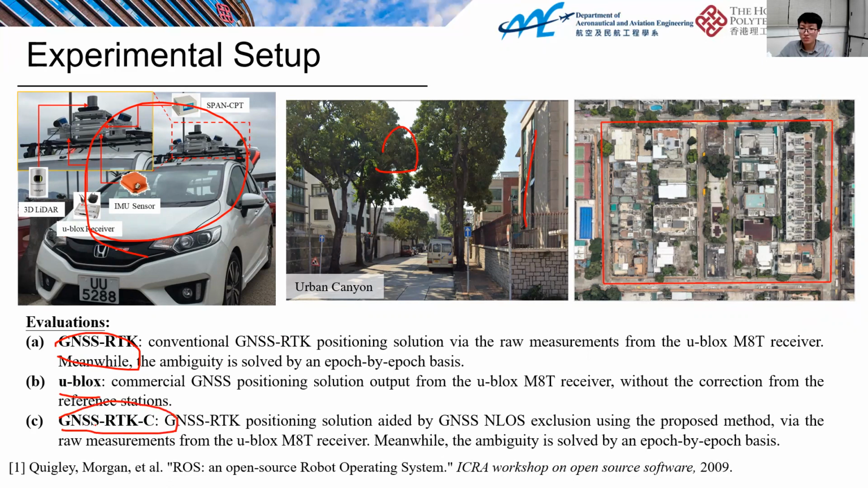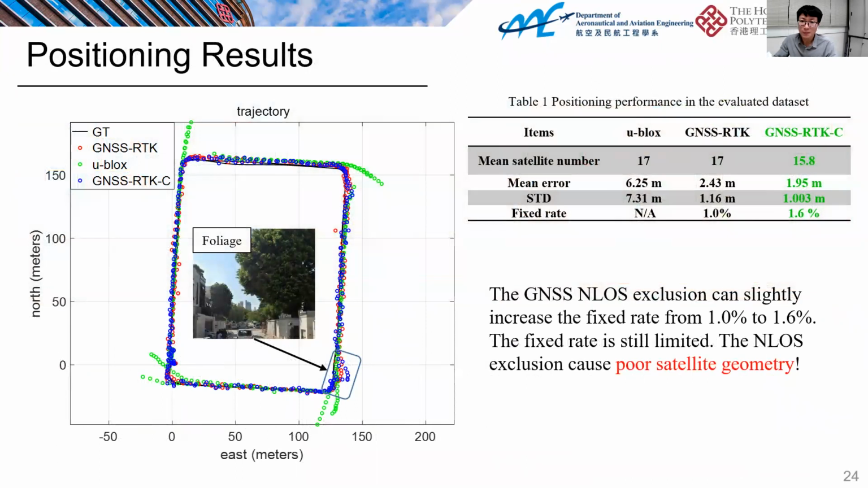We do the NLOS exclusion and then calculate the GNSS-RTK positioning. Here, we find we get 17 satellites, and after we do the exclusion, the mean satellite number is like 50, and the mean error decreases from 6 using RTK to 2, and finally we improve from 2.4 to 1.9, and the fixed rate is slightly increased to 1.6. However, the fixed rate is still very low, because after we exclude NLOS, the geometry gets very poor. It's still pretty hard to get a fixed solution. That's why our improvement in the fixed rate is quite limited.